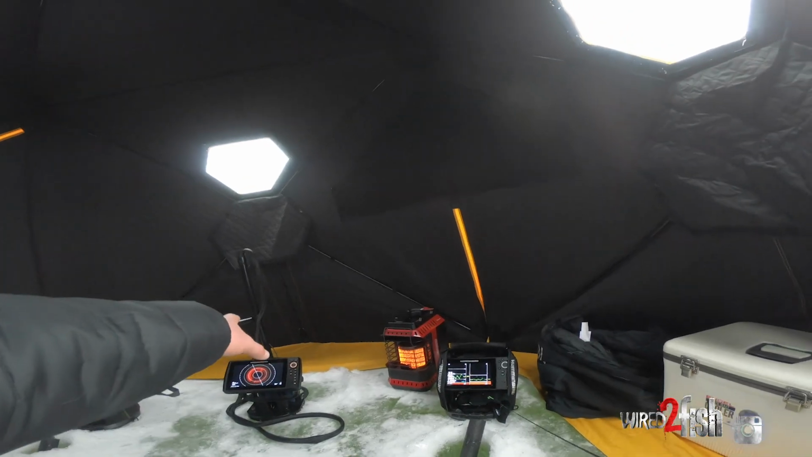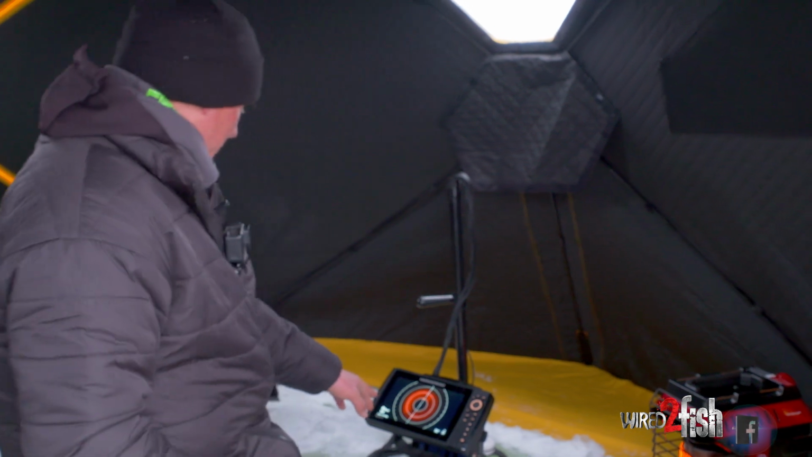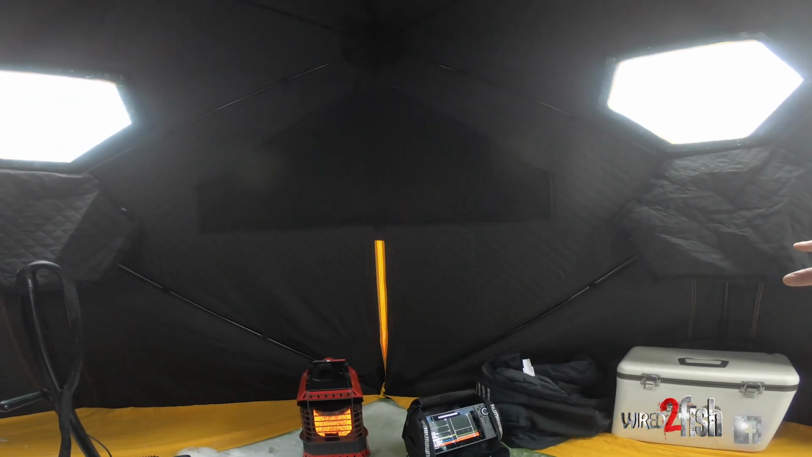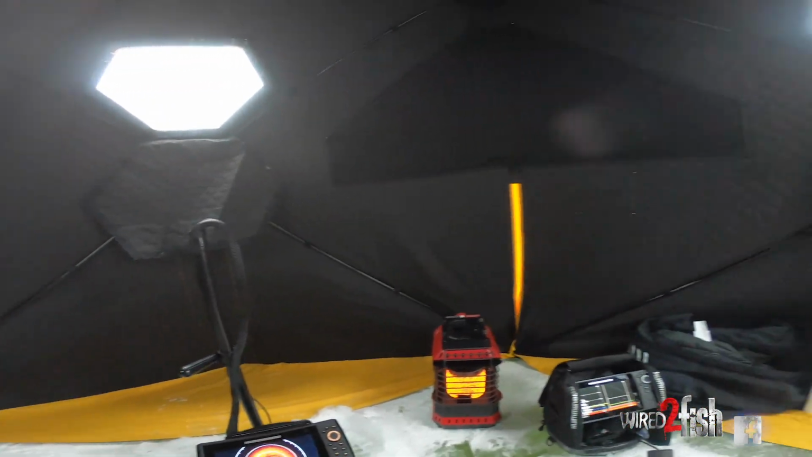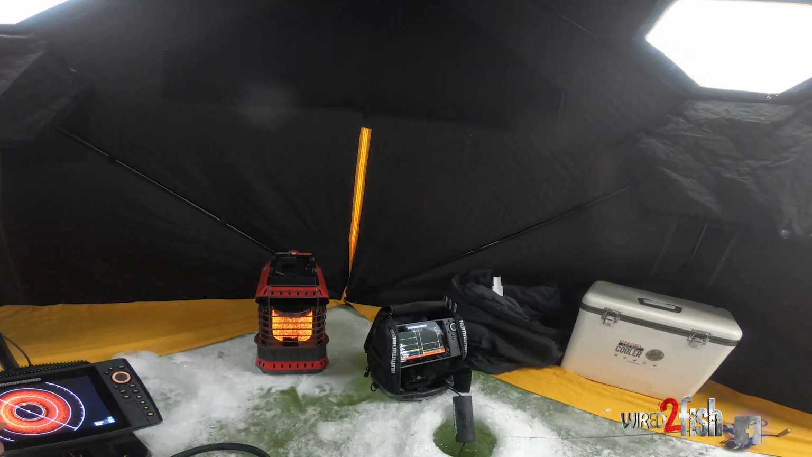But we're also gonna keep a real close eye on this little guy here. So in case a school of fish pops up 30, 40, 50 feet out from right here at our base camp, I have holes drilled out here, out here, out here, here. So we're just gonna watch for incoming schools of fish.